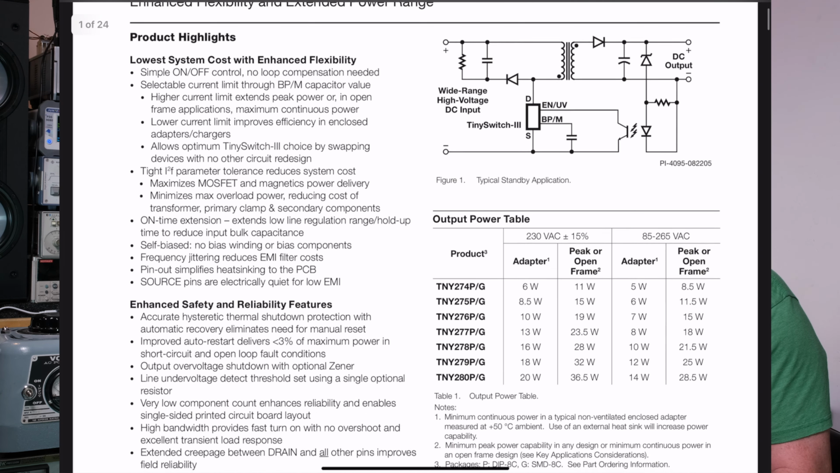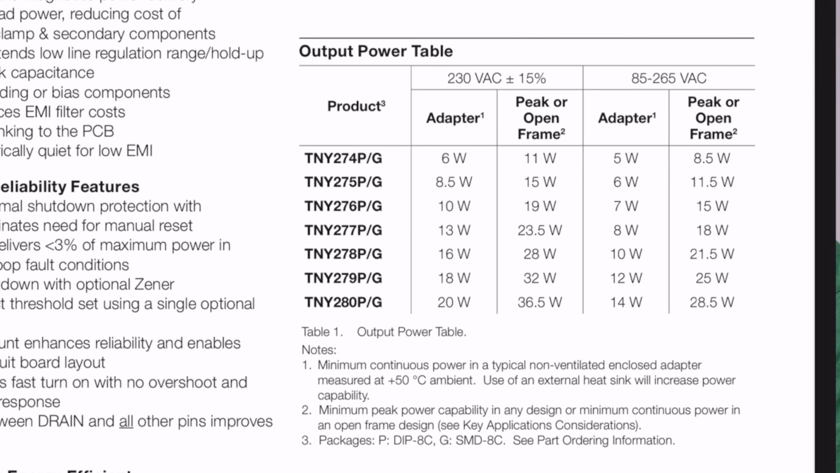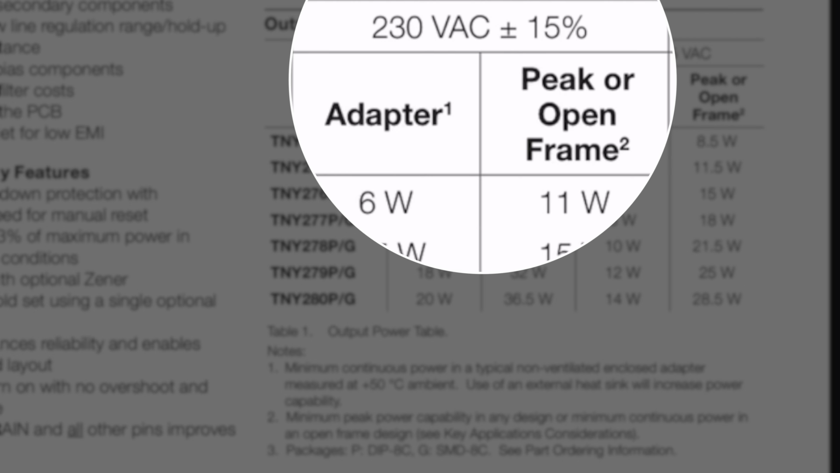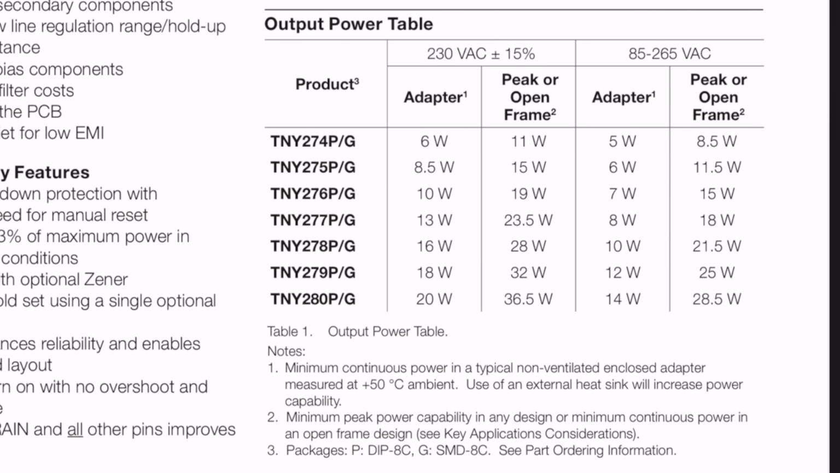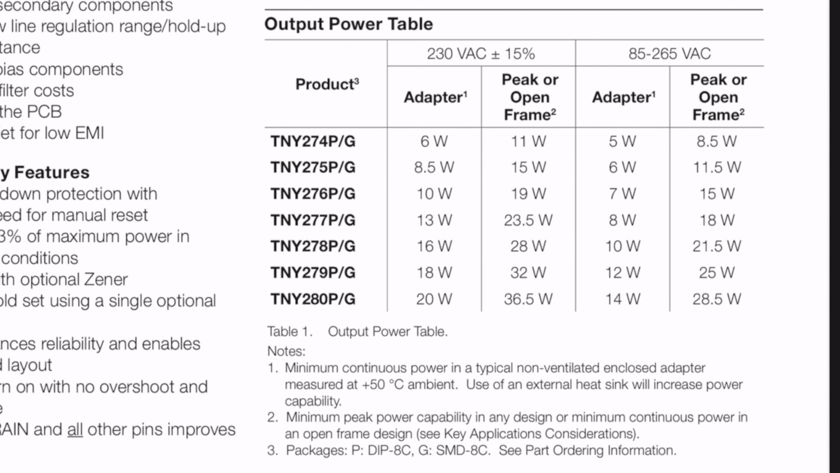Here, let me come down here and show you this table. So this output power table shows you the different parts you can get. They have different power levels. Now there's two columns on the left that come under 230 volts. In this case, we're going to be 120. The two columns on the right, that's universal. It goes up to 265. So it actually covers the 120 and the 230.